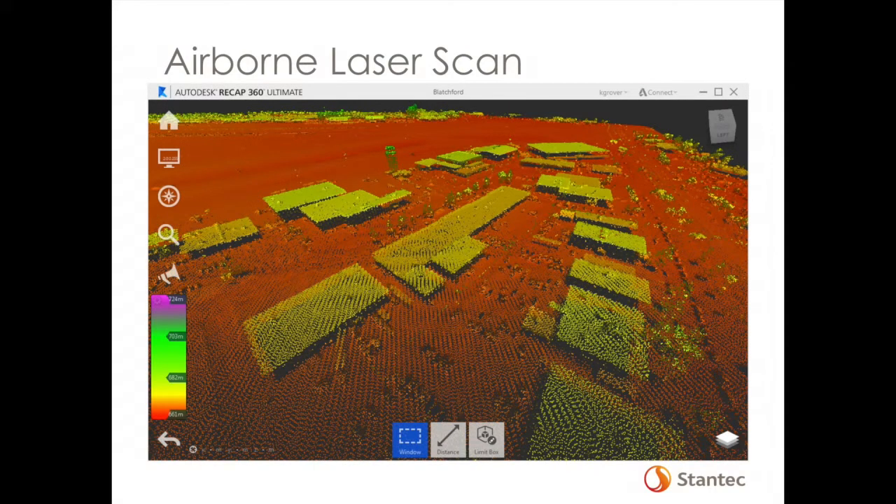Just to show you some of the different data sets, this is an airborne LiDAR data set. You can see the level of detail of the raw data.